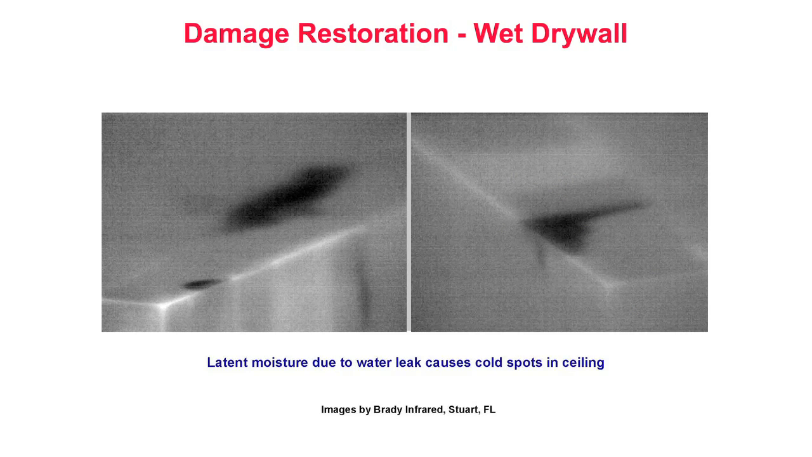Damage restoration, wet drywall. In these monochrome thermal images, we see two different perspectives of the interior of a wood-framed building. Both images depict the ceiling and walls of an air-conditioned wood-frame building being imaged from the interior on a warm day. At the time of the inspection, the interior of the building was cool and outdoor air temperatures were warm. The infrared inspection was performed from the building's interior during daytime.